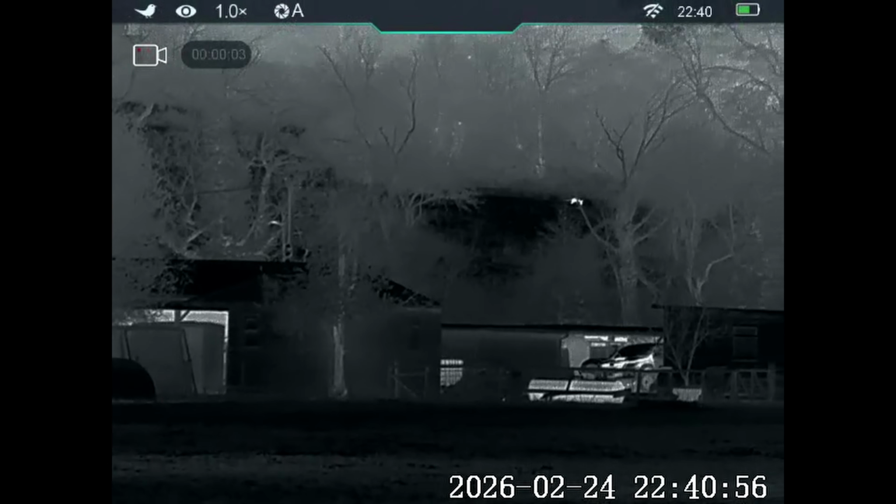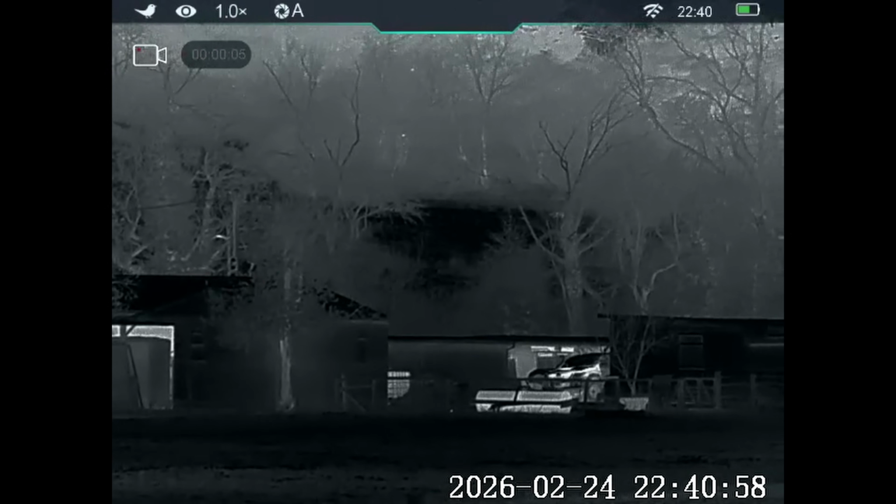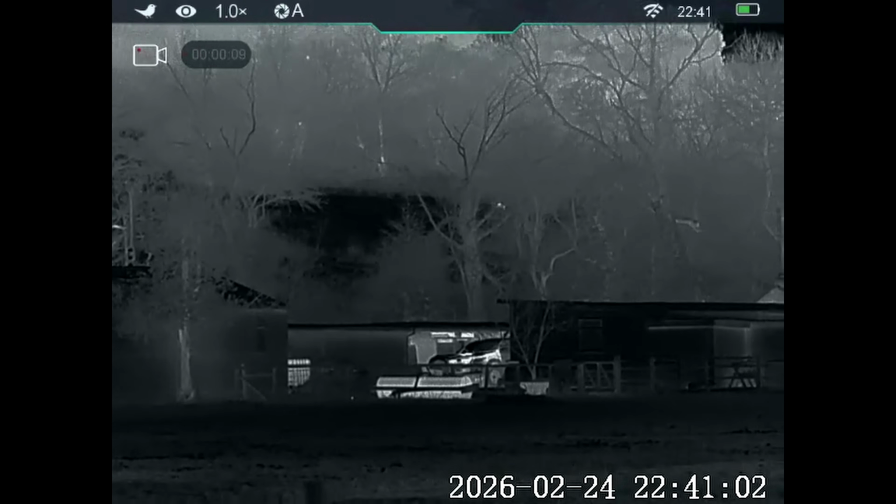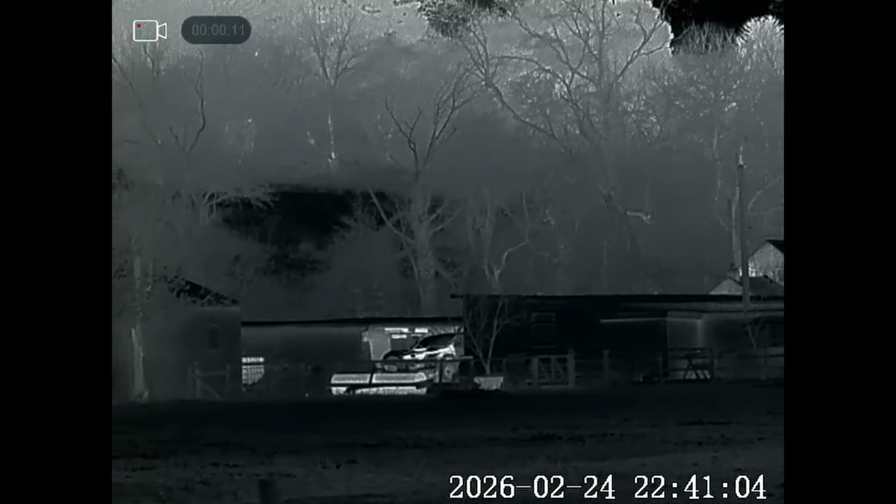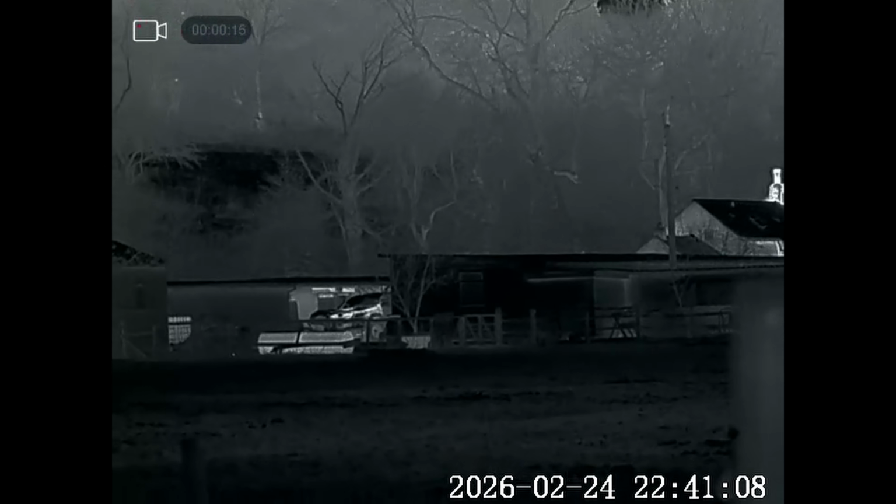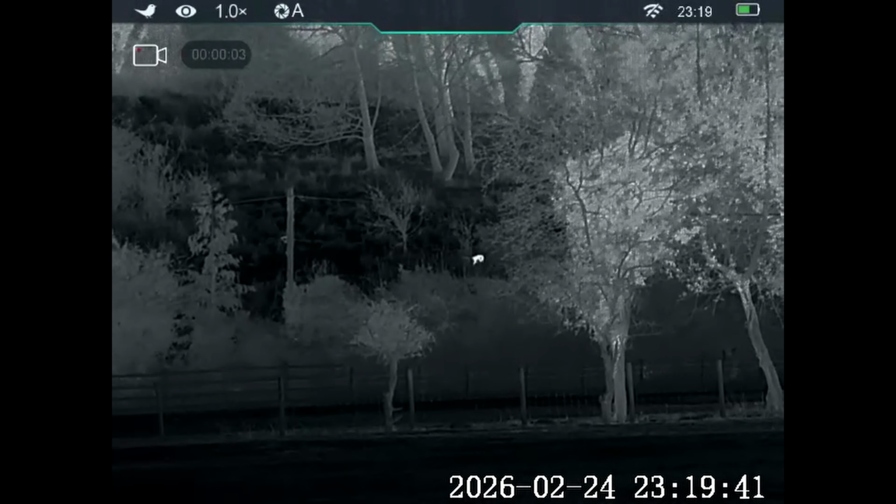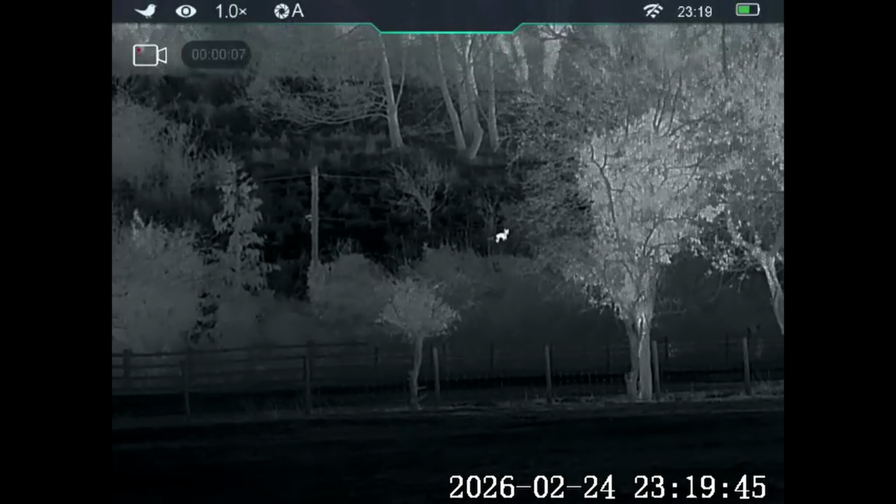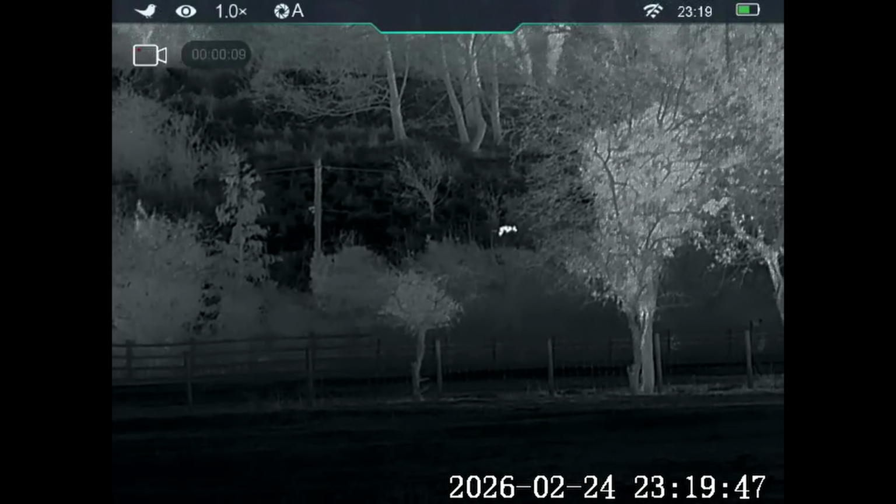Right, and here we have our second fox of the night, and that's not on our land. In fact, it's about 400 meters away from where I'm actually situated. So we'll have to wait and see if it makes its way along. Right, it is actually making its way towards me, and it's a lot closer now. It's probably halved its distance.